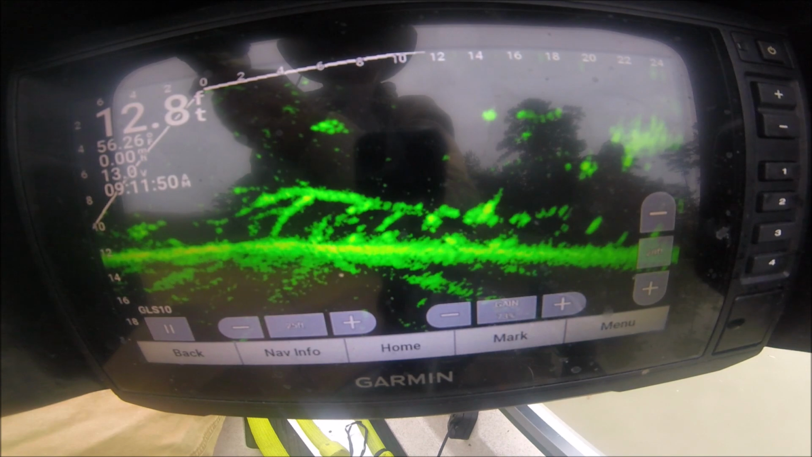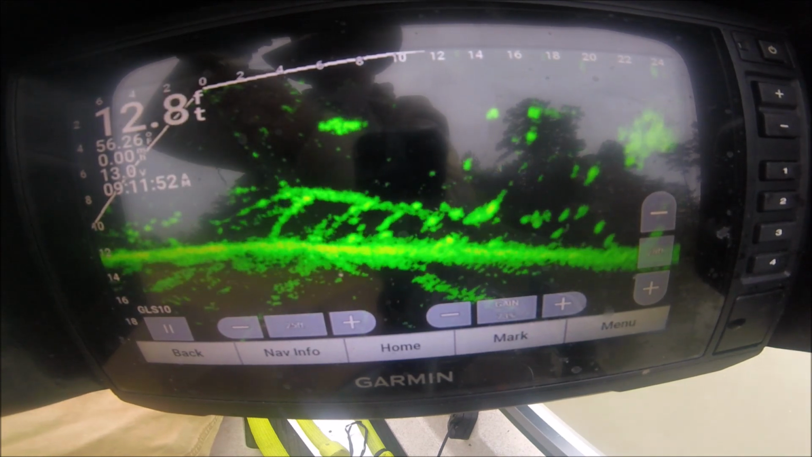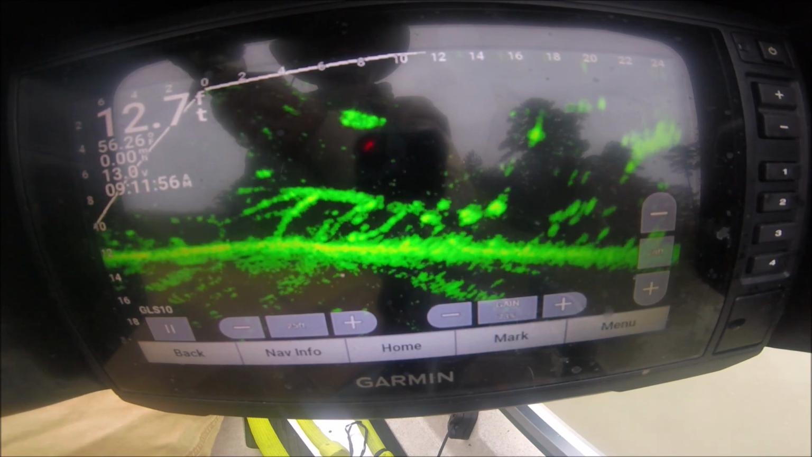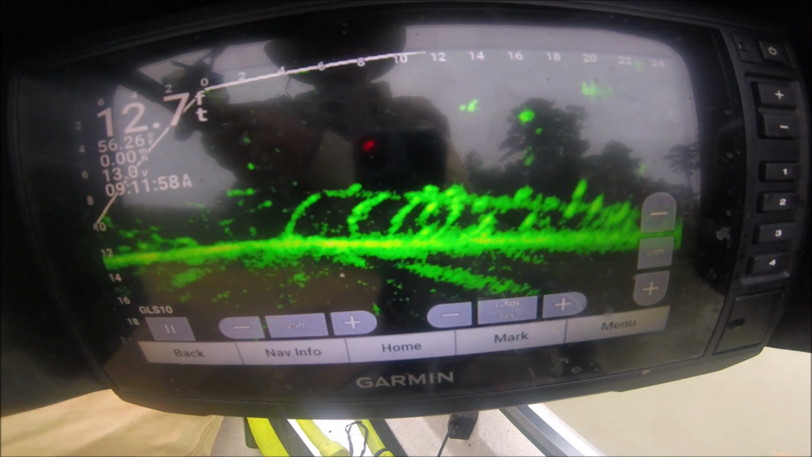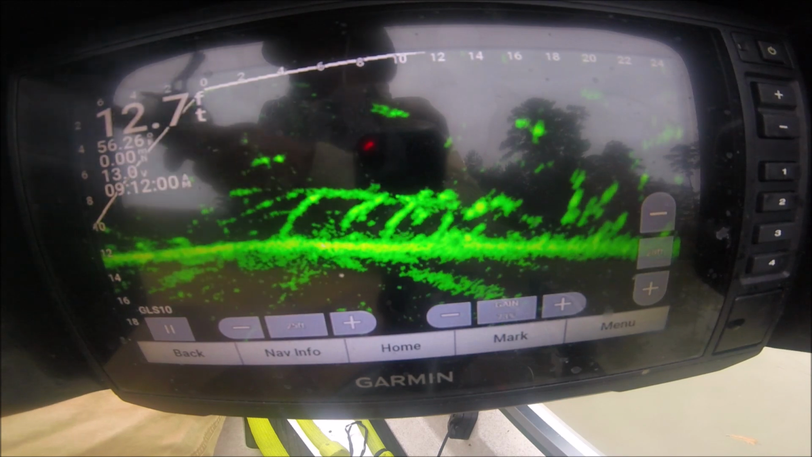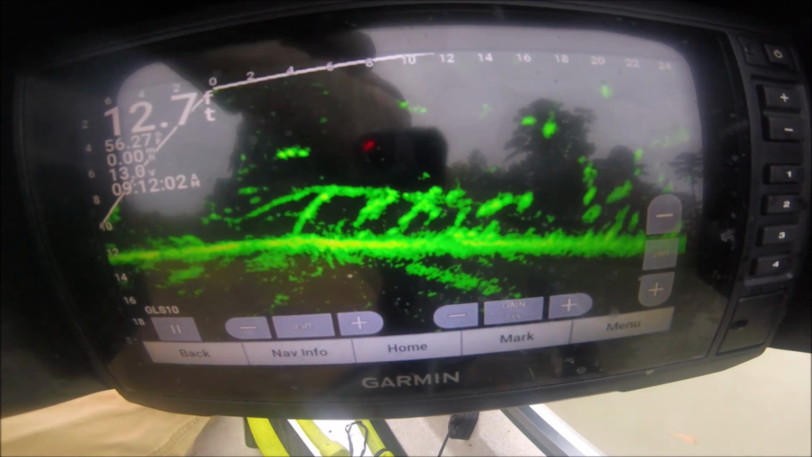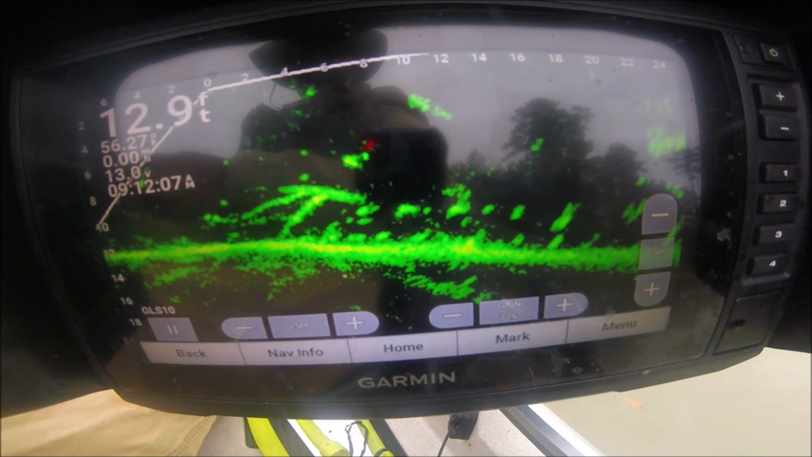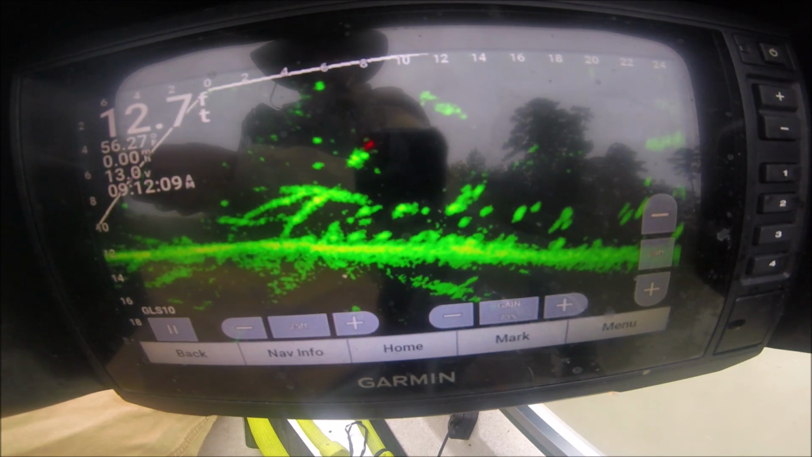Guys, I got a little laydown here in front of me. Don't look too promising though. I'm gonna see what we can pull off of here. Some fish swimming.